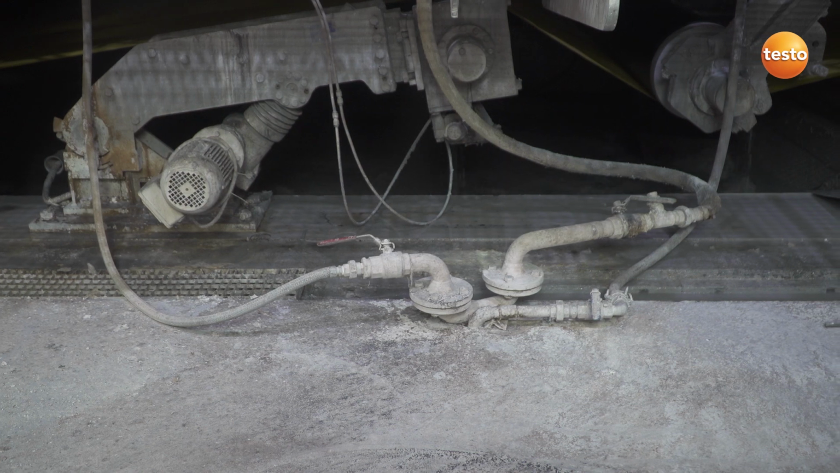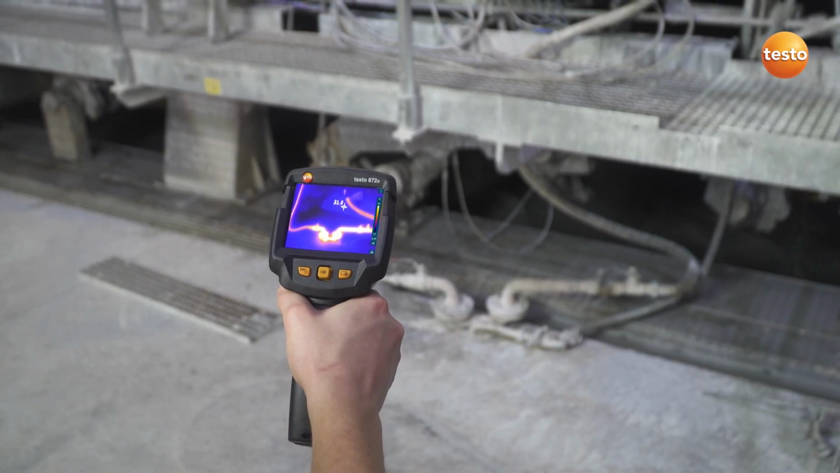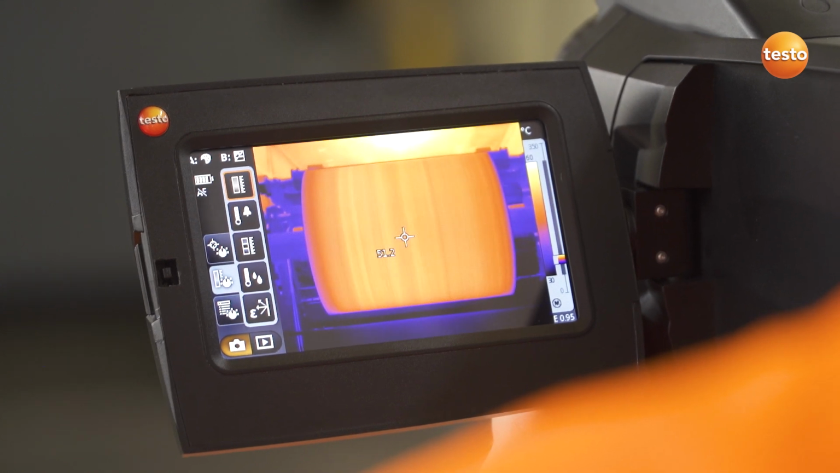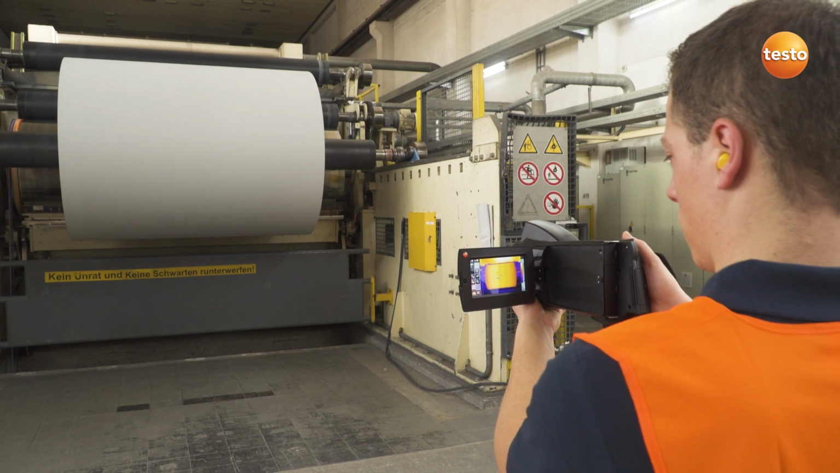Here, just a quick glance whether the pipe is tight, and then you'll see how Testo thermal imagers can be used for quality assurance. With this measurement object, a roll of paper, it's all about guaranteeing uniform drying. Done. Now to document the results.